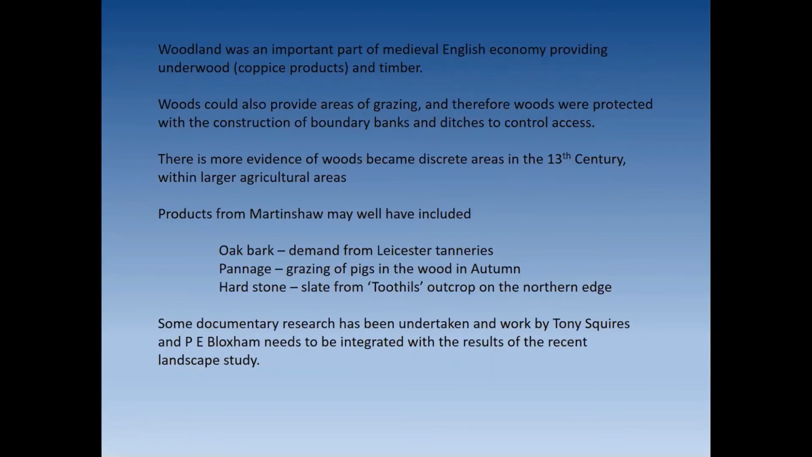Some documentary research has been undertaken, and the work by Tony Squires and P. Bloxham needs to be integrated with the results of the recent landscape study, and that hasn't been done. So I must say there's quite a lot of Martinshaw history of which I'm sorry I'm ignorant, but there's lots more to be found out if someone can put it together.